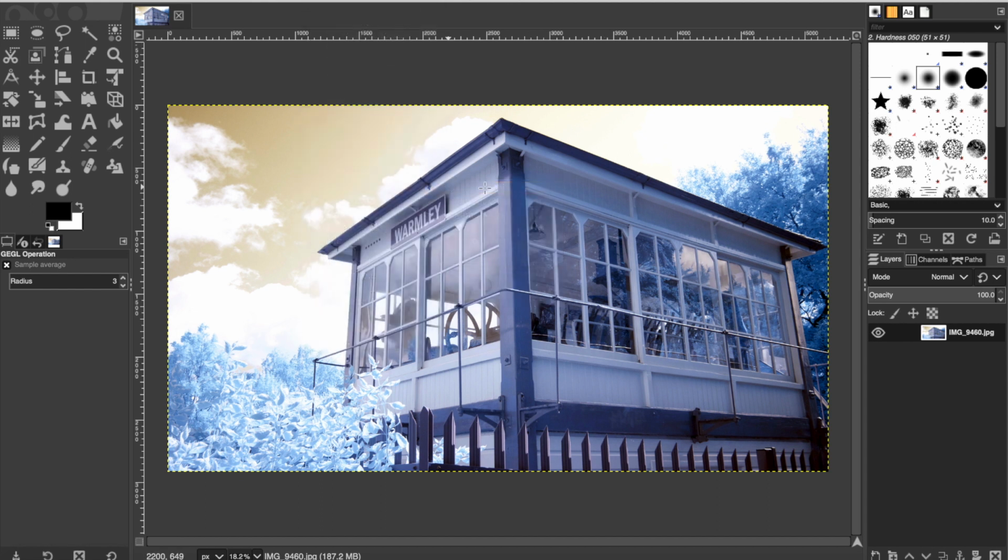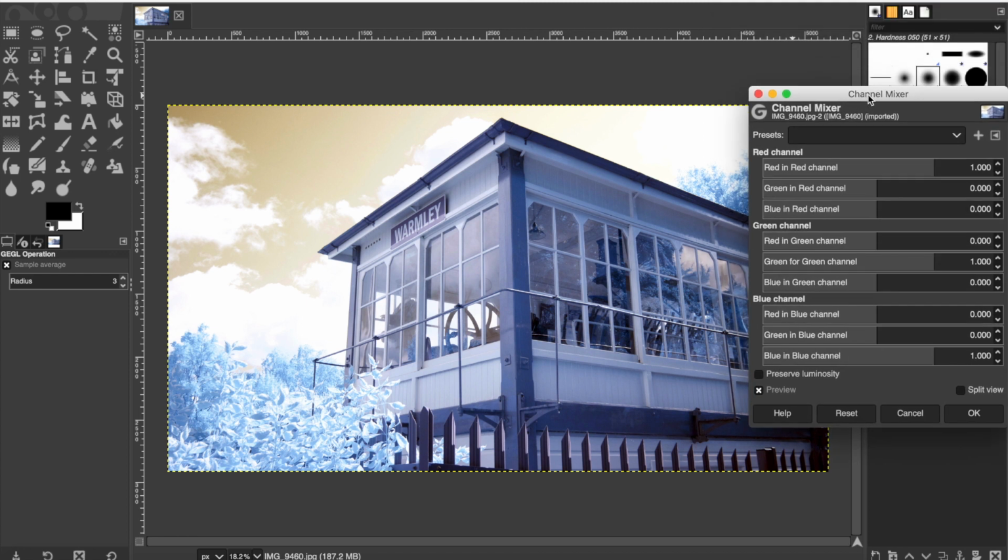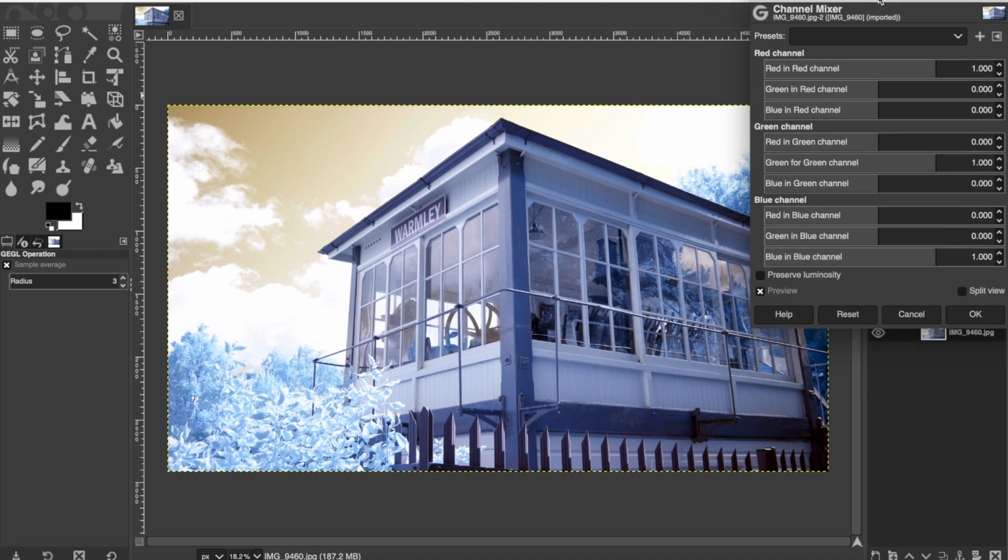Then what I do is go into the channel mixer. Now this is quite difficult, to begin with, and it was something I had to wrap my head around for a while. As you can see, this is what our levels look like. We've got the red, green and blue channels, the standard RGB channels. Inside there you've got your red in your red, your green in your red, your blue in your red, your red in your green, your green in your green, your blue in your green, etc. And you've also got preserve luminosity.